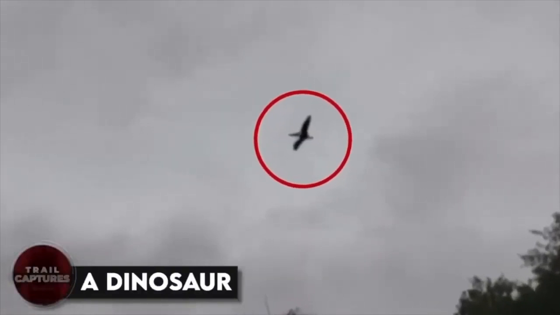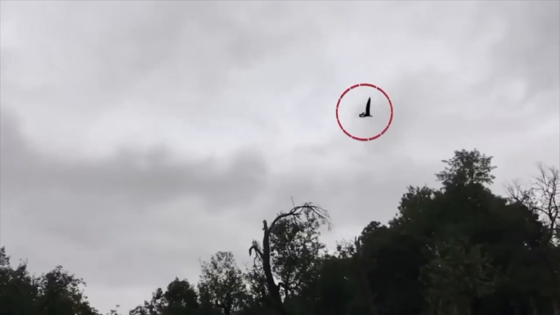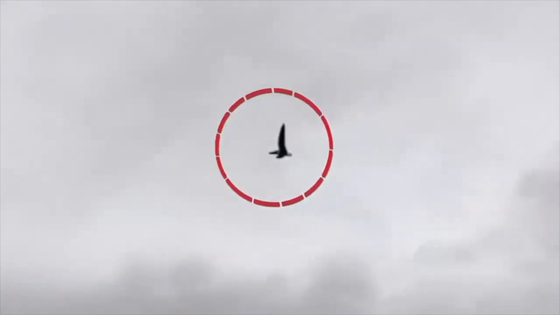A dinosaur. Even though the video is made by an amateur and we don't know who made it, it's perfect for our list. Can you imagine that there's a pterosaur flying in the sky? We know about pterosaurs from fossils and movies, but we can't see them anymore. But some lucky people saw one and filmed it. I'm happy we have the video. Do you think it's real or just for attention?